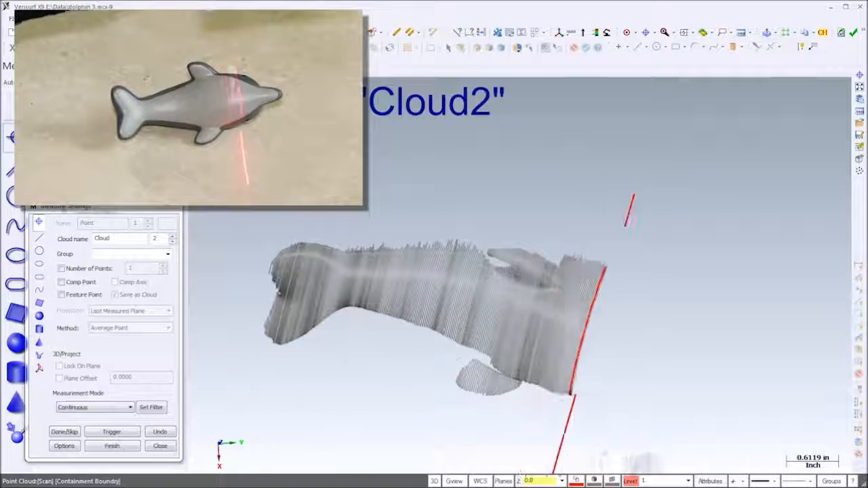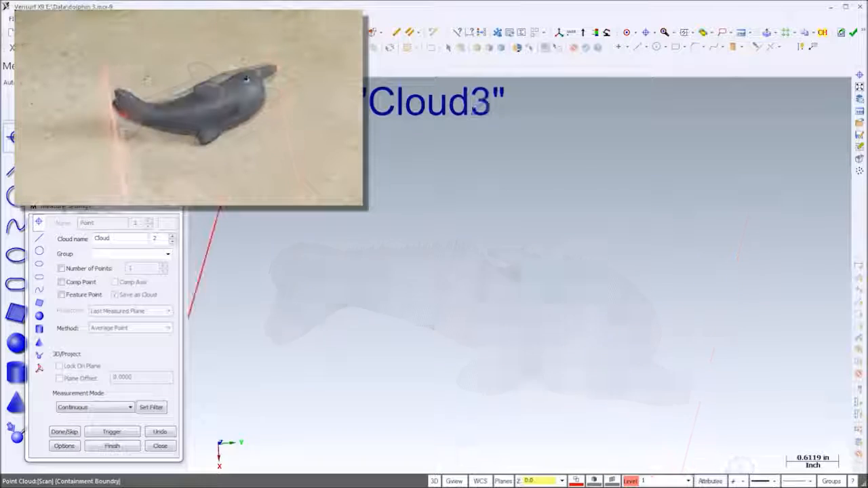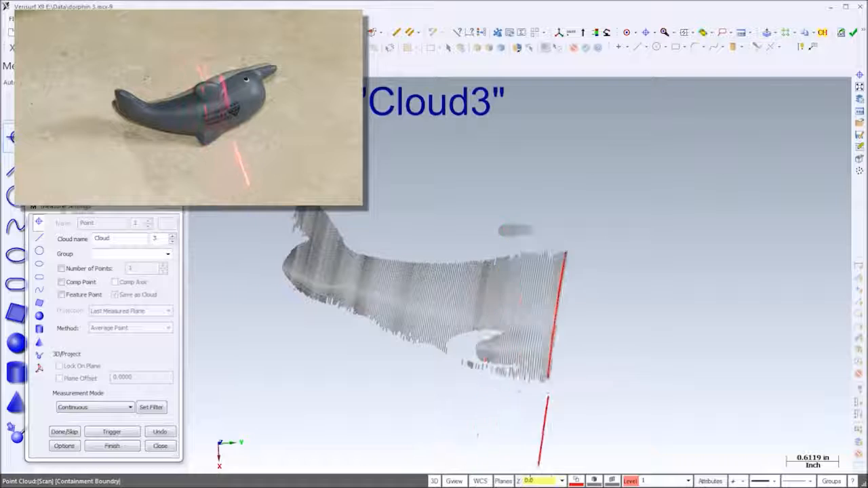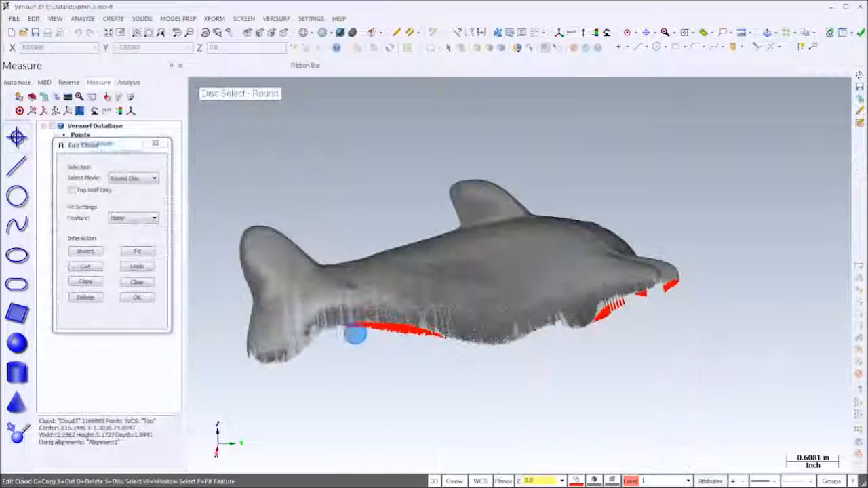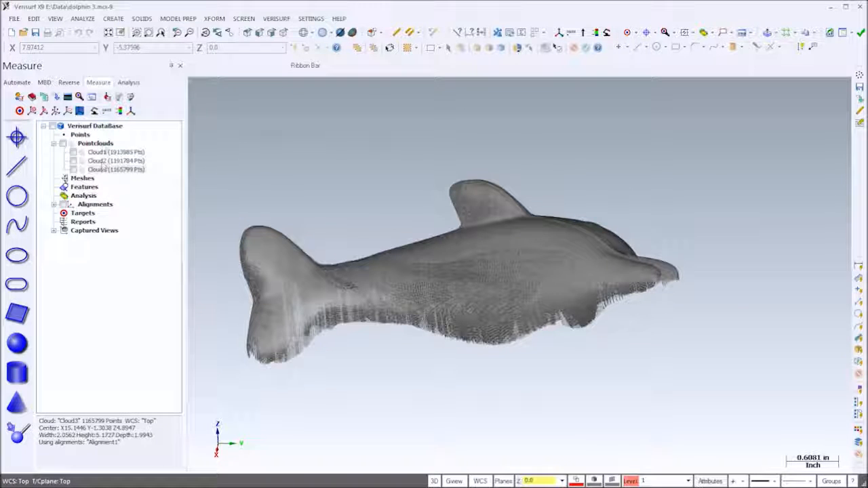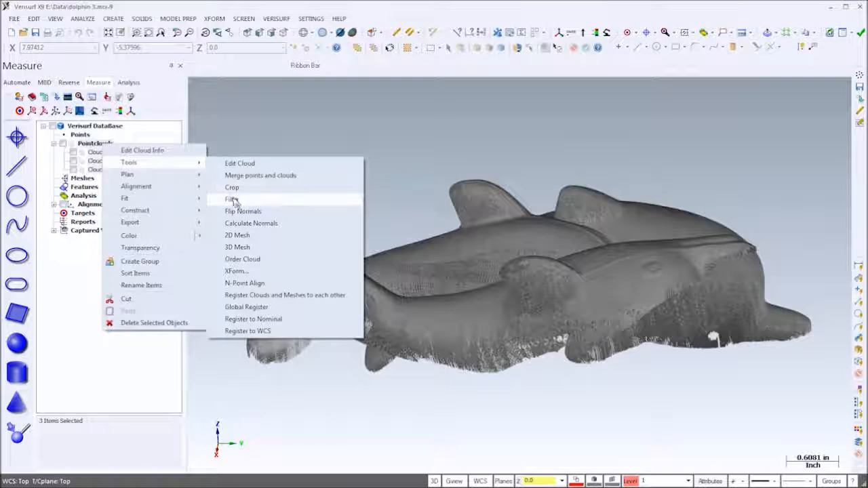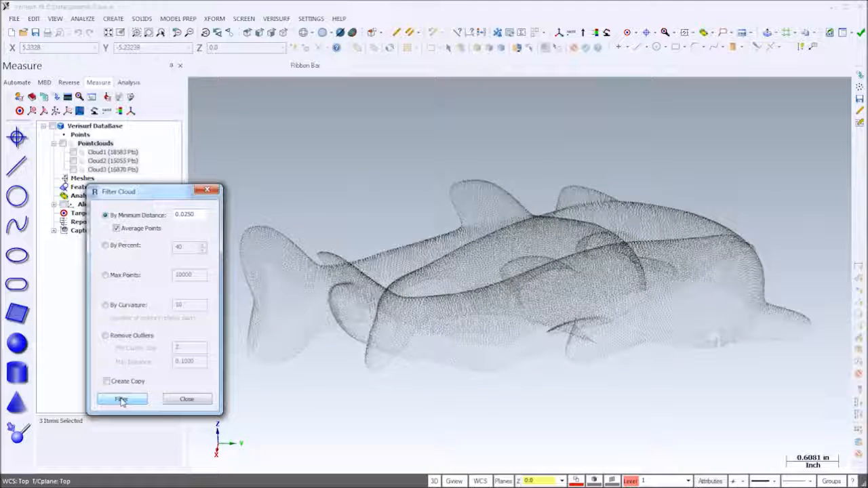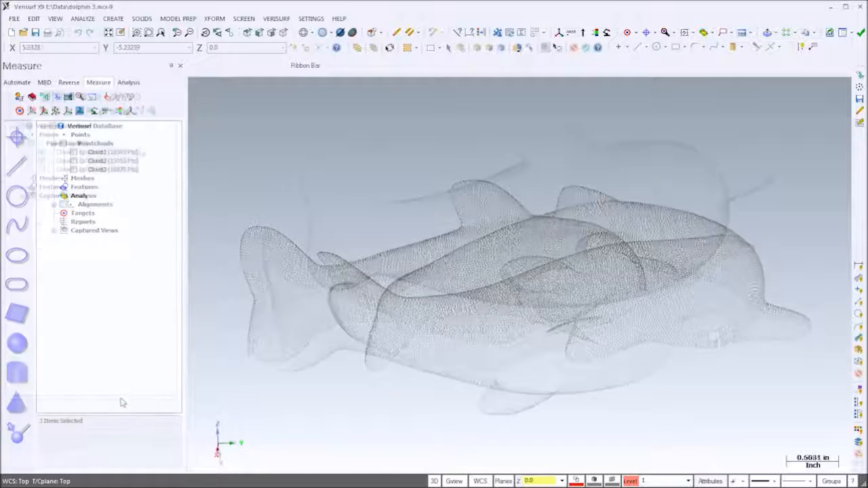I could have mounted the toy so that all surfaces were visible from a single position, but that's not always an option. When I've finished scanning, I'll edit the point clouds to remove stray or isolated groups of points. I'll also filter the clouds to uniform spacing to simplify registration. The use of averaging here helps to reduce scanner noise.